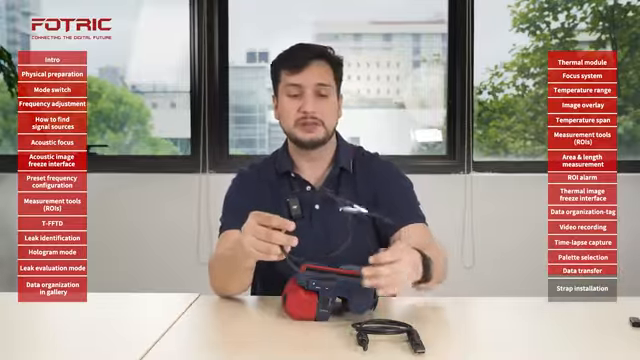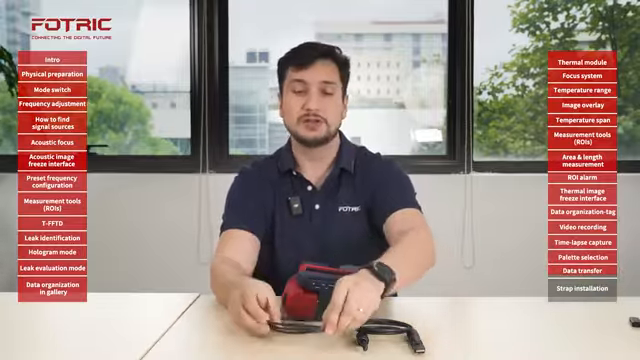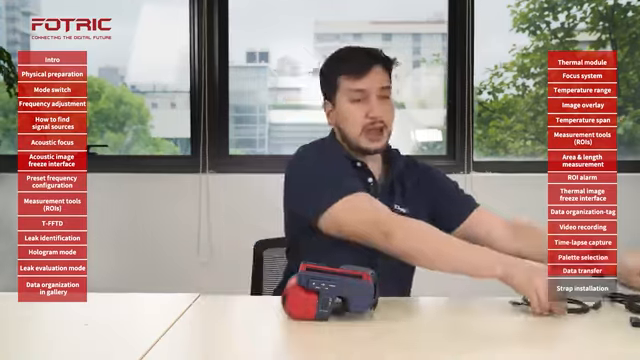Using the USB cable, I can live stream radiometric video onto the computer with one of our softwares. Or I can use IR Explorer to live stream radiometric and non-radiometric video onto a mobile device of any brand, like a smartphone, a tablet, or a laptop. For how to use that, we recommend you go to the specific videos on IR Explorer for more details.